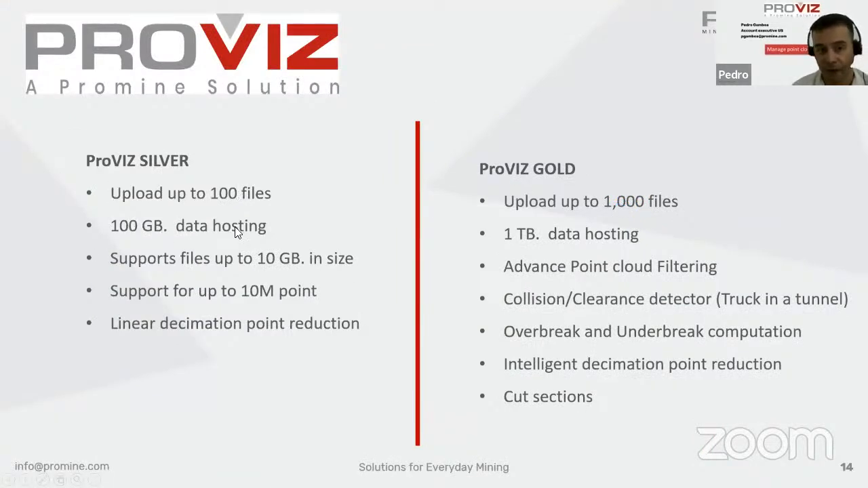In Proviz Silver, we have a data hosting capability of 100 gigabytes and 1 terabyte for Proviz Gold. We can support, in the case of Proviz Silver, up to 10 gigabytes in size per file, as opposed to 0.5 gigabytes that we can use in Proviz Basic. Proviz Gold also supports 10 gigabytes in size. For both versions, Silver and Gold, we can support up to 10 million points per file.